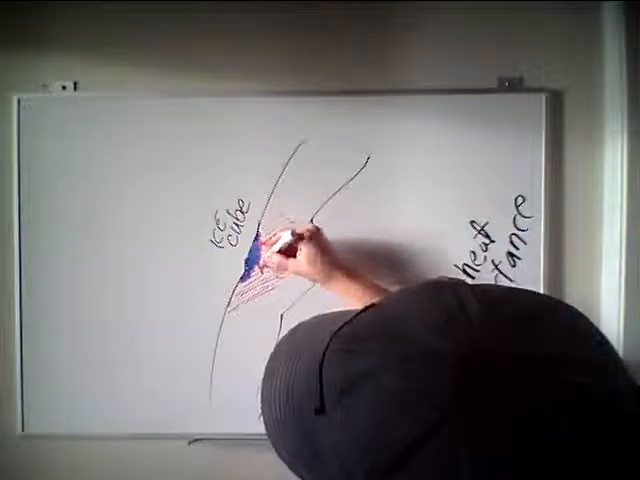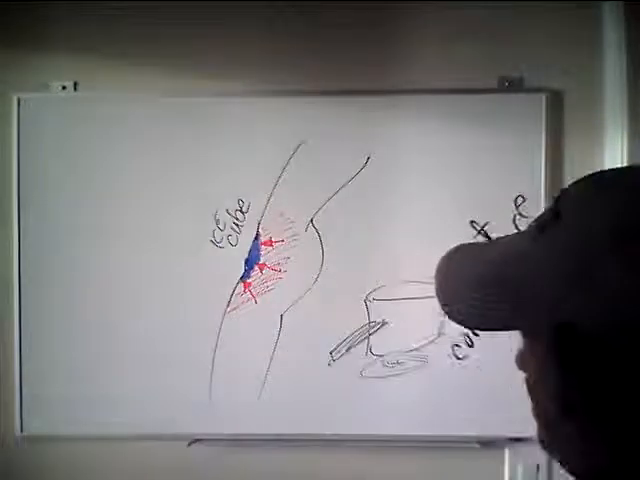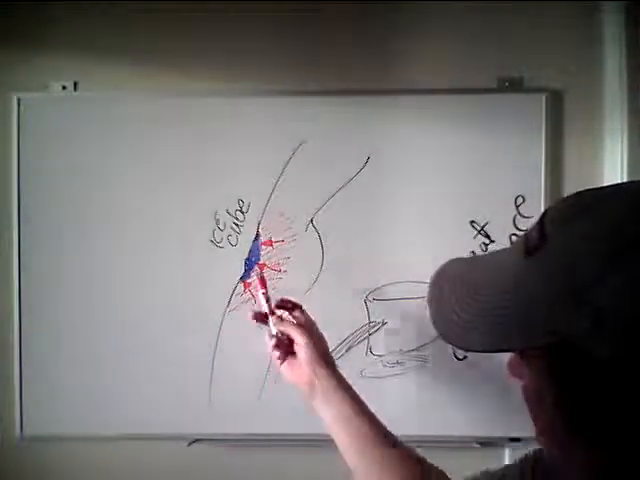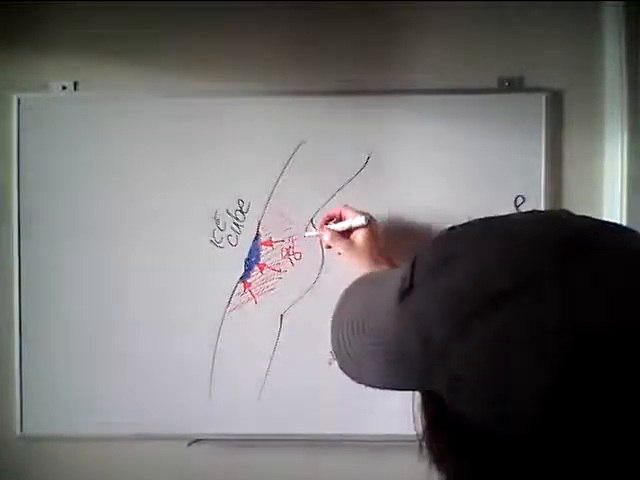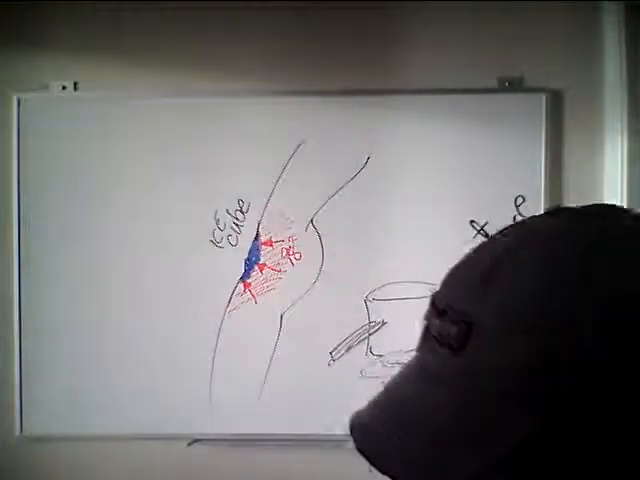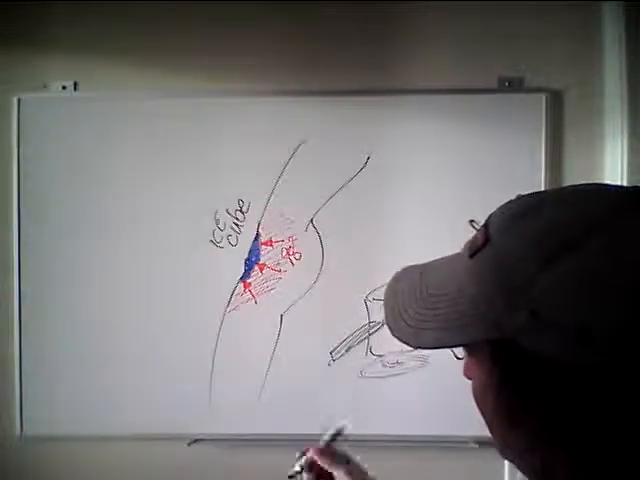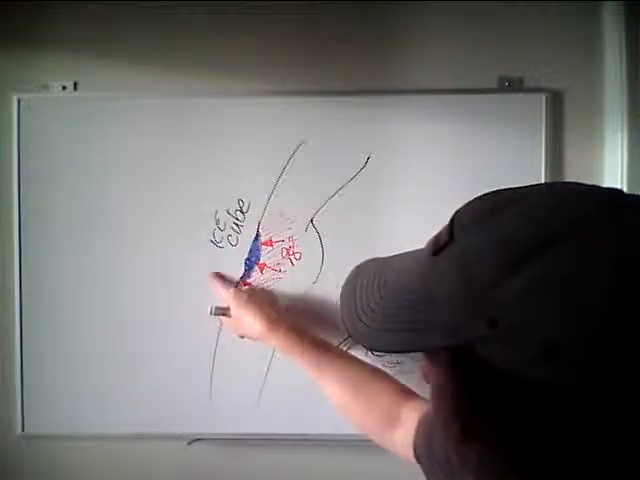This tissue becomes a conductor until it reaches an equilibrium, and it probably isn't reaching full body temperature, but it is heating up because the heat from this is 98 degrees, or 96, whatever it is, and this is way down there. Depending on how deep you go, at the end it's maybe 30 degrees, maybe 40.